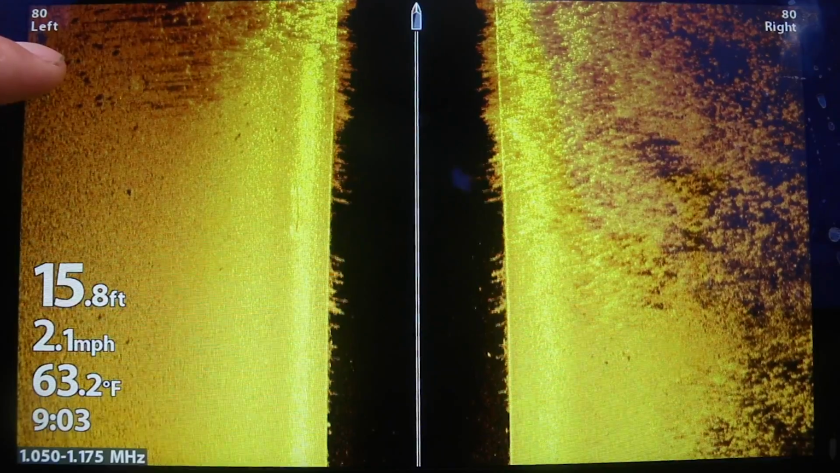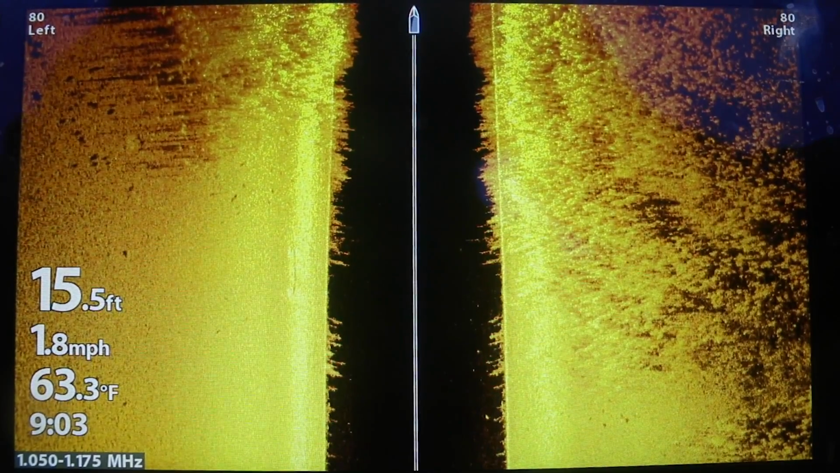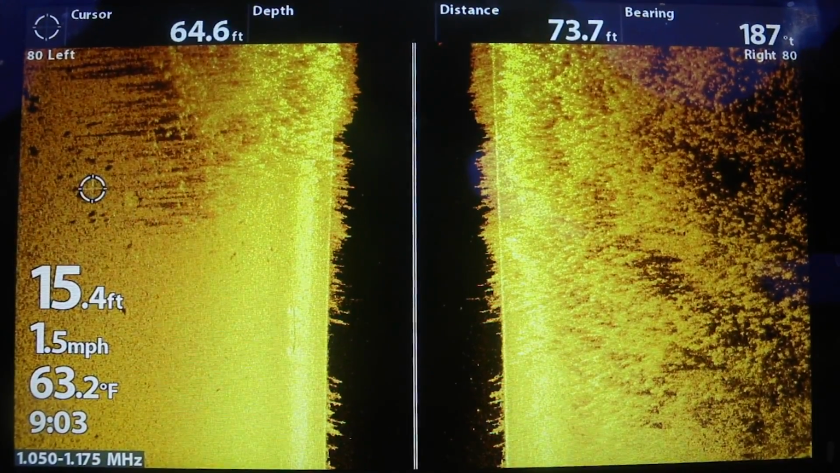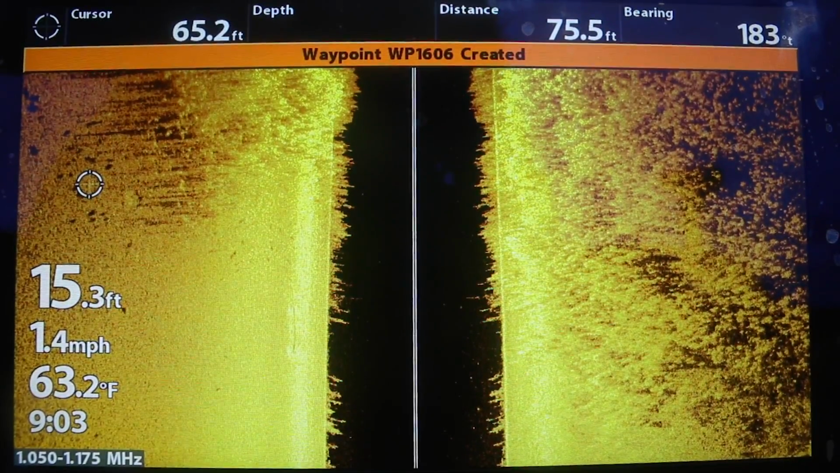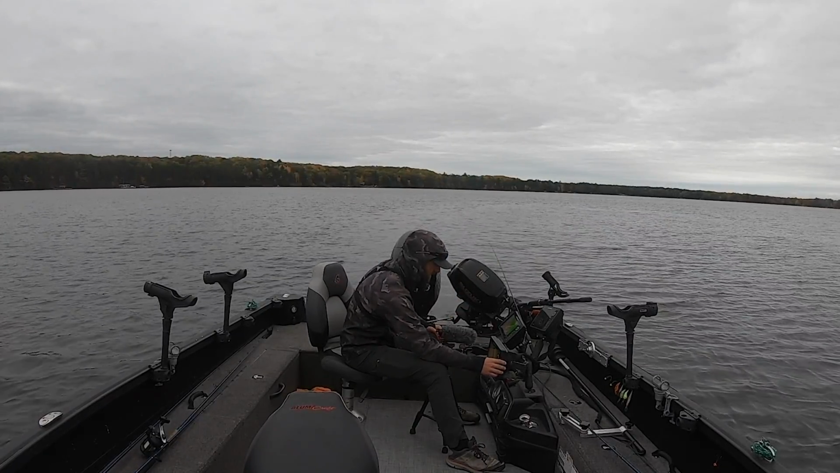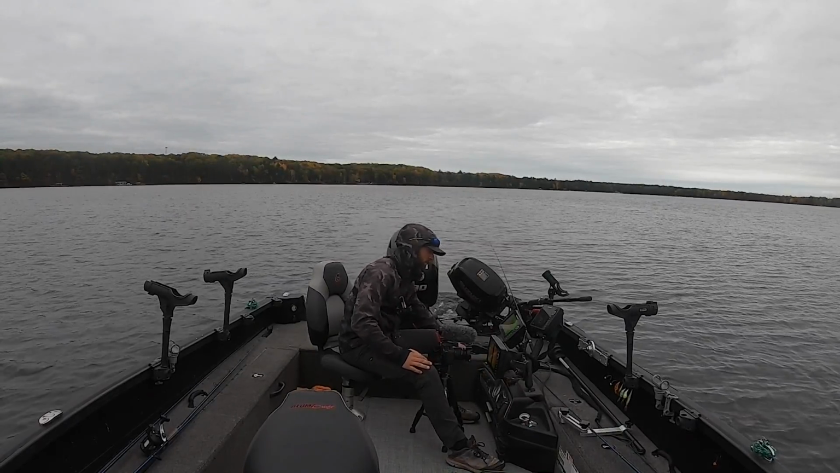Now what you can see here is another pot of fish on another outside weed edge. So we'll go ahead and take a screenshot. Hypothetically, let's say you want to fish those fish. Take your scroller on your Humminbird, scroll over to those fish, hit mark. Now you have a waypoint that pops up on your GPS, so you can take your boat, go over to it, and begin fishing those fish. That's basically the same process you're going to go through every single time you do this.